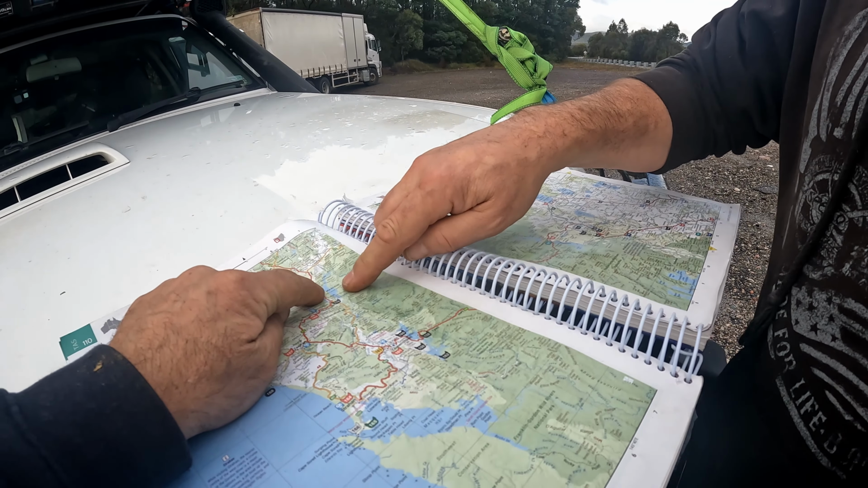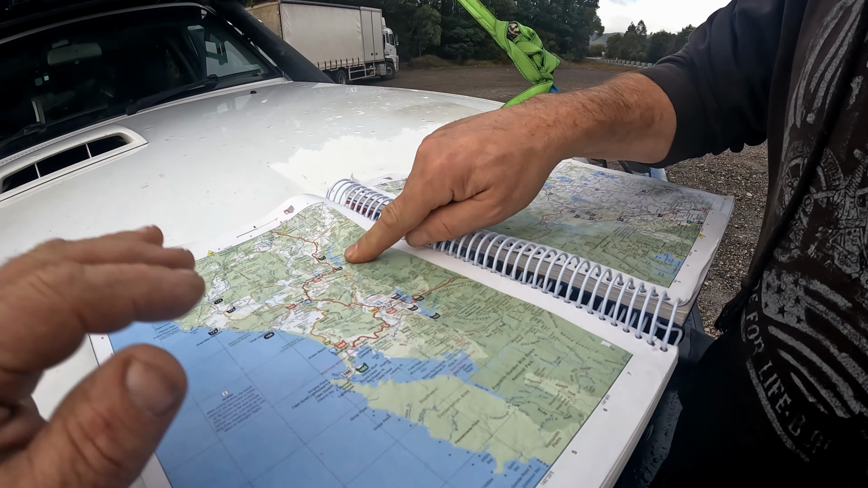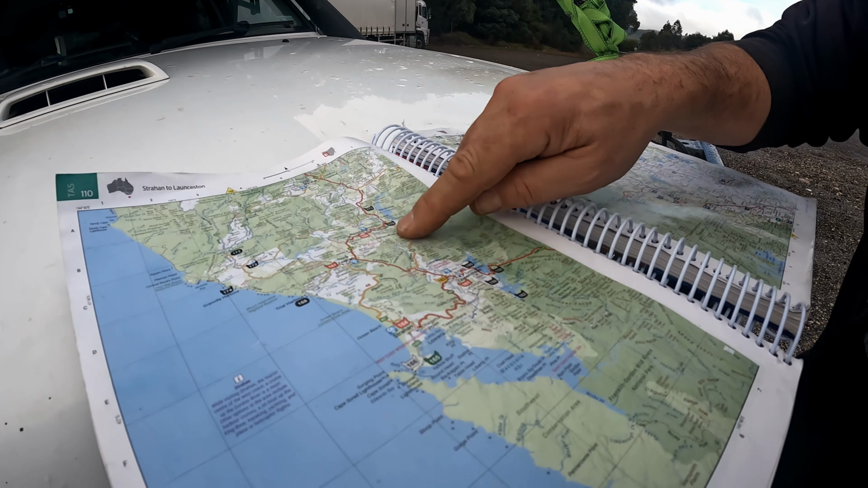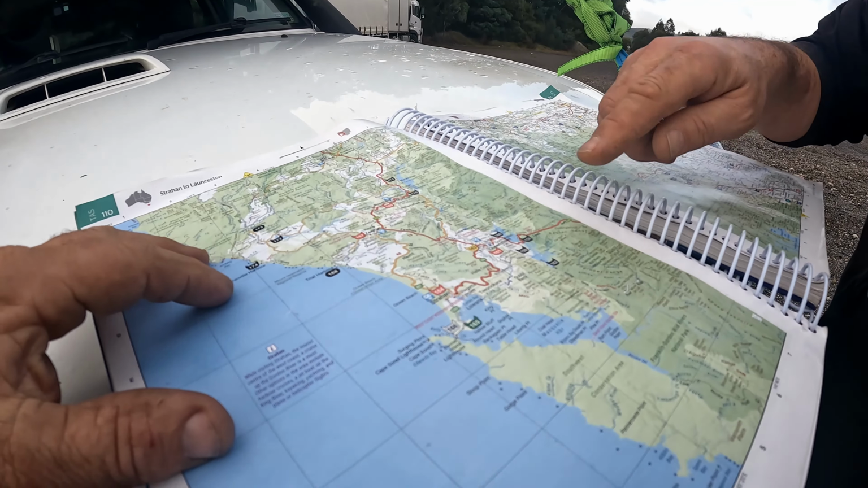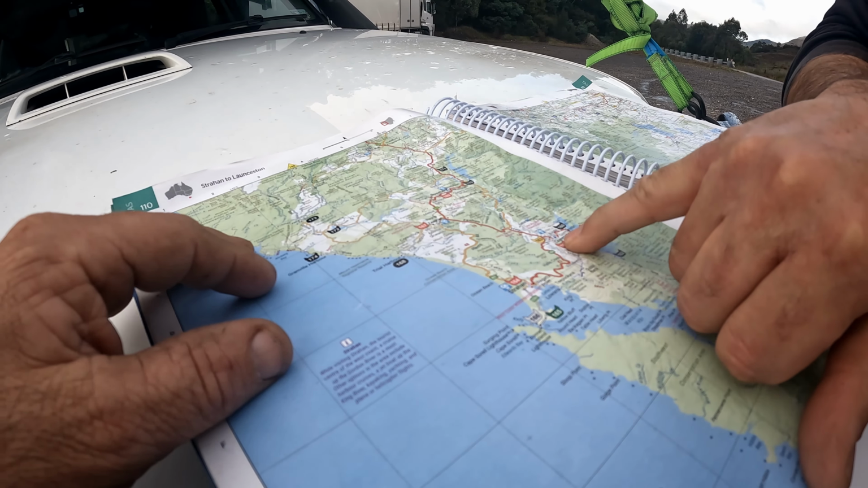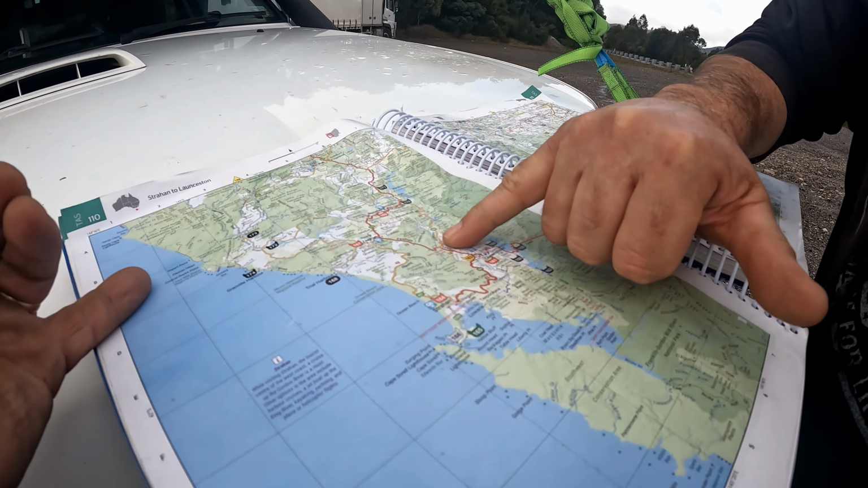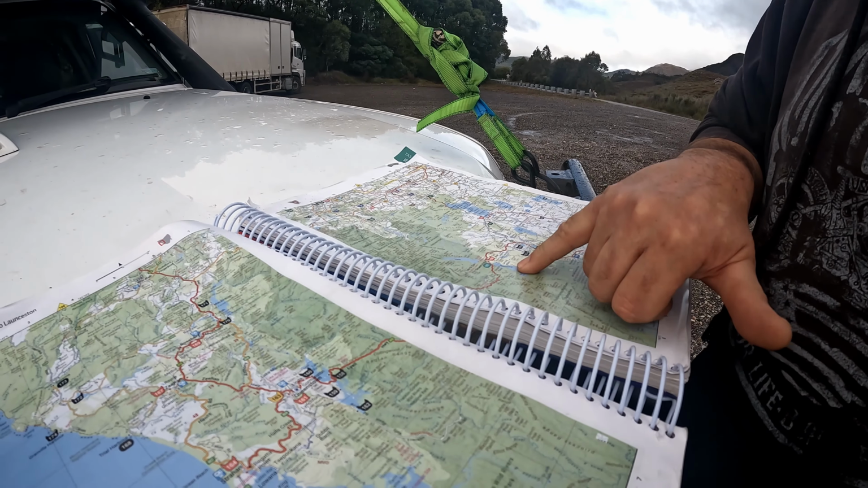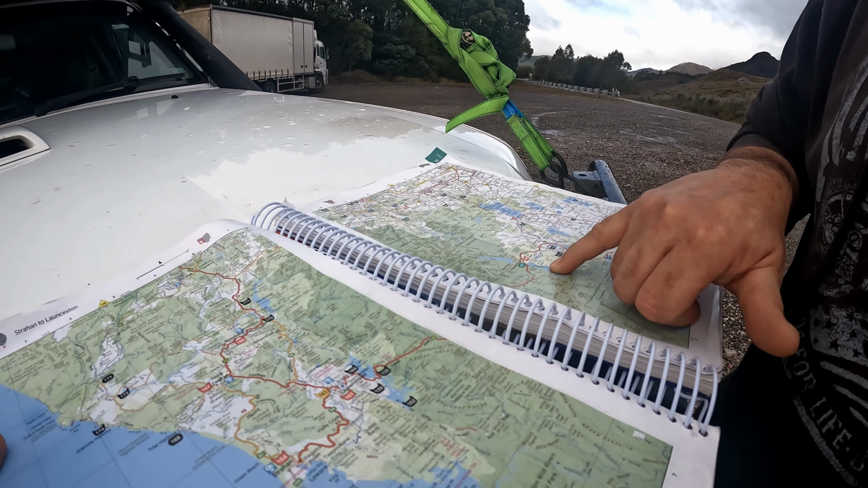So then we'll do McIntosh. And then maybe Lake St Clair. We'd probably do McIntosh first, and then we've got to come back this way anyway. So Queenstown's here. So we go there, come back through Queenstown, go to Burberry, and then back to Lake St Clair if we've got time. Righto.